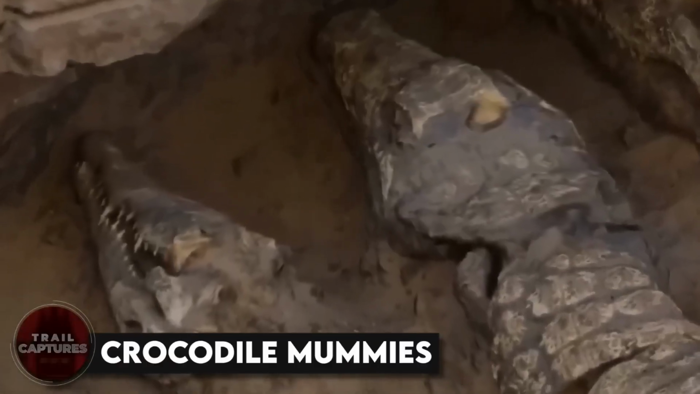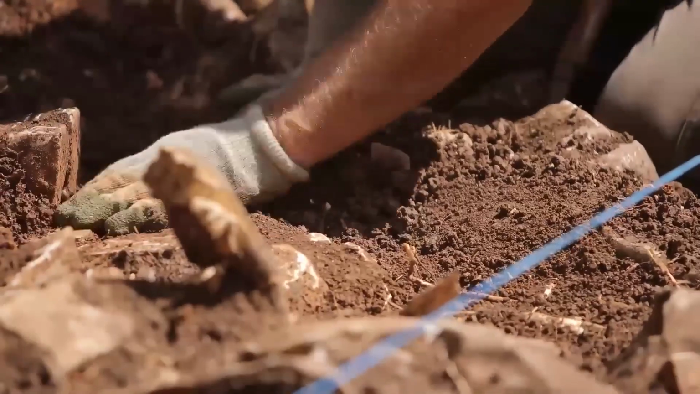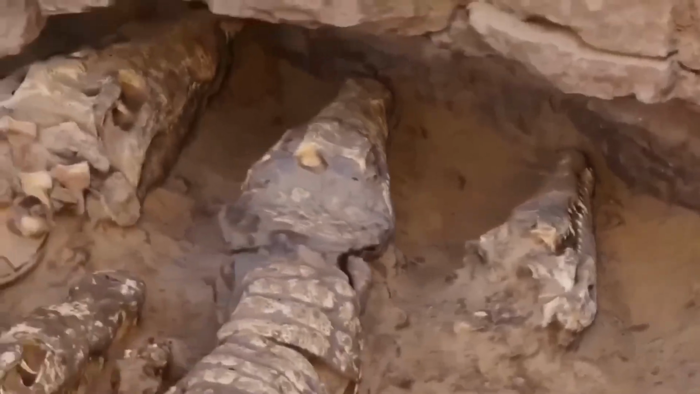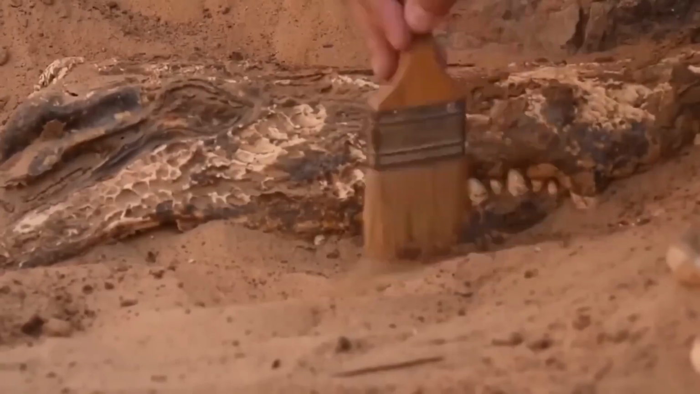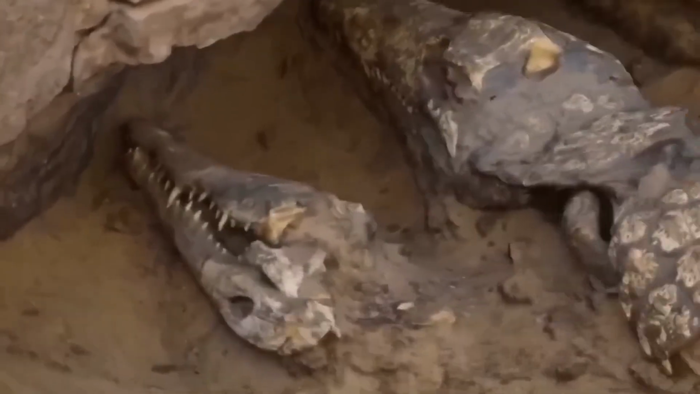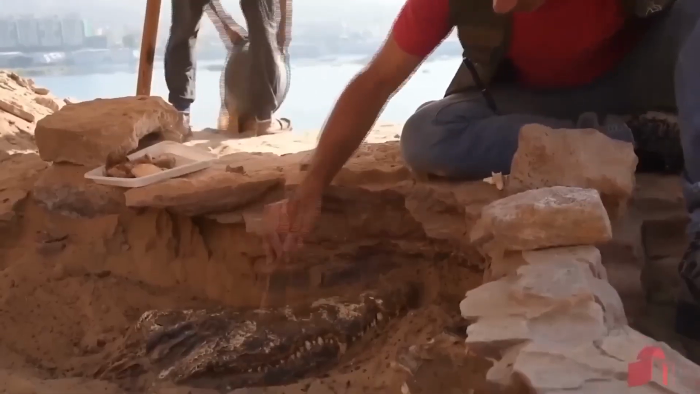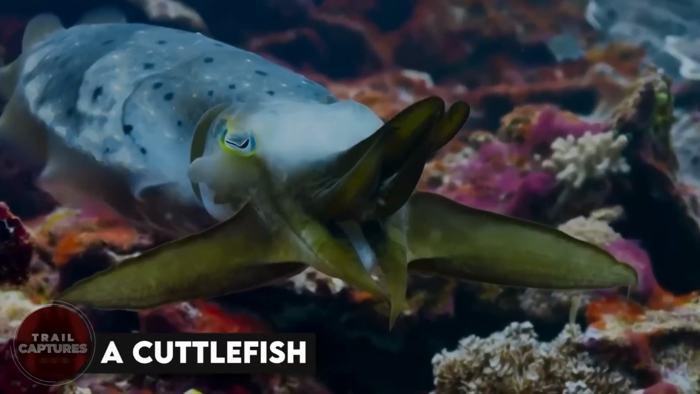Crocodile mummies. Crocs, whether they're dead or alive, will always give people the creeps. While excavating ancient tombs, researchers stumbled upon 12 crocs buried in the soil. From a distance, they looked like they were still alive, with their textured skin appearing fresh and their teeth still intact in their jaws. It was a bit unnerving, as it seemed like they could open their jaws at any moment. The researchers were amazed when they discovered that the crocodiles had been buried for 2,500 years, yet were still in almost pristine condition.